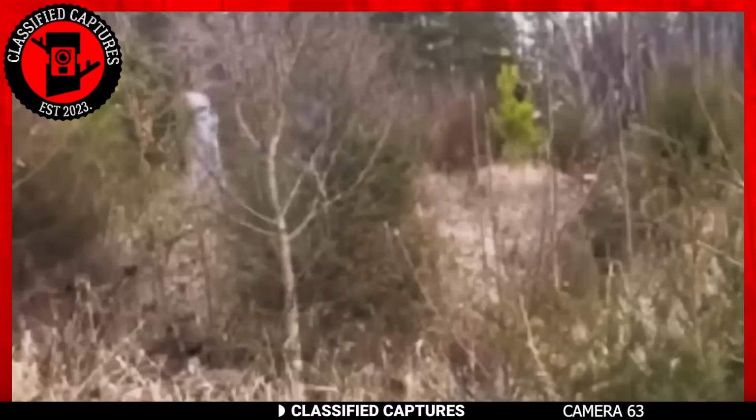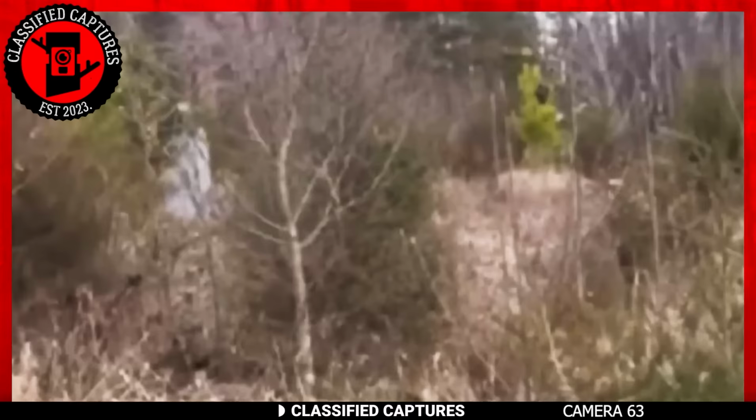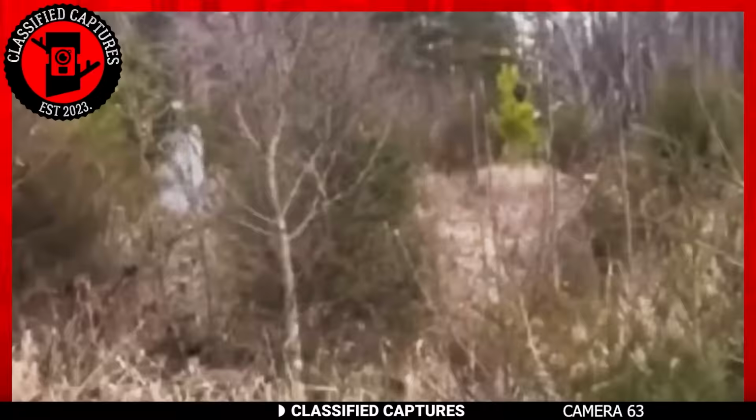Based on its appearance, an intelligent guess would suggest it could be a ghost. However, what would a ghost be doing in the middle of nowhere? Could it be a tormented spirit seeking peace? The sudden kneel is undeniably eerie. But how can we determine if the footage is authentic?